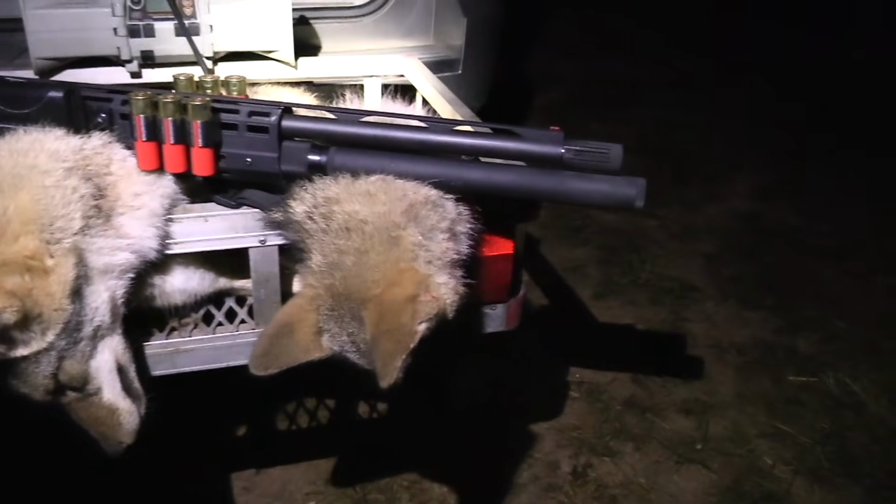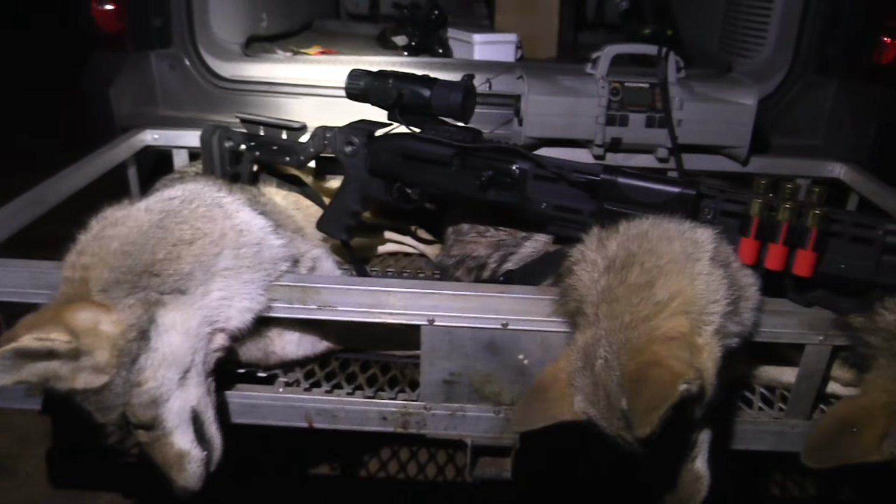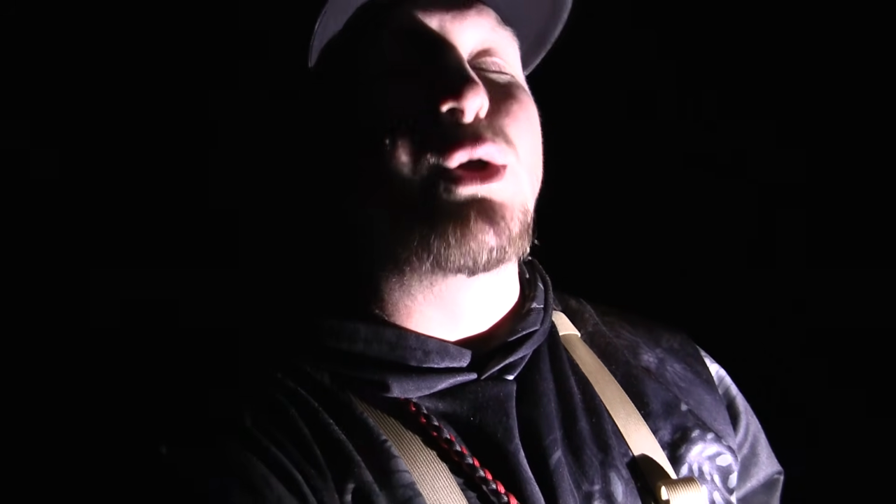But that coyote, we got back up there and we actually ranged it. It was 77 yards is what that coyote was at when we took the double. We both shot, they both fell. Mine flopped for just a minute, but it literally never left the actual place it was standing when we shot. So the TSS 12 gauge 3-inch Coyote Fever from Foxtrot Ammo was an absolute hammer.